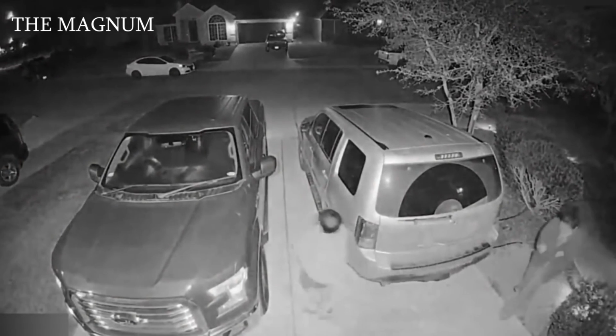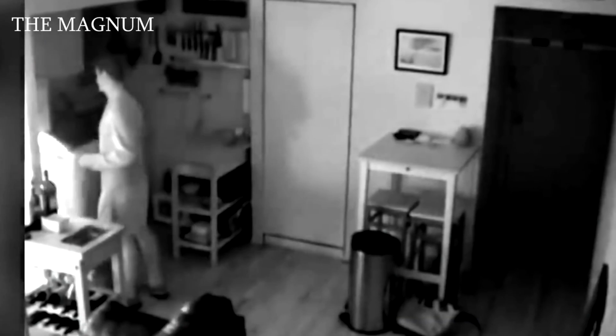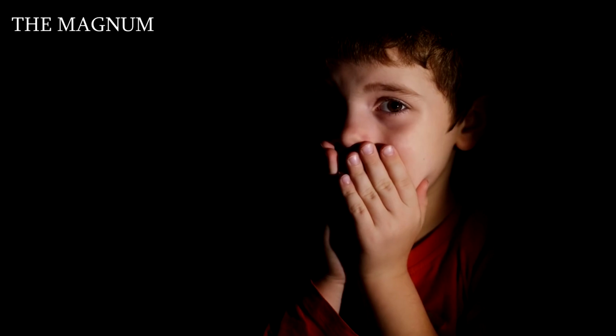A strange figure in the forest. Security footage can be quite strange, especially at night. It is logical to assume that such tracking devices, usually installed in the wilderness, can film some truly scary things. And if you were faced with this in reality, you might be really scared.